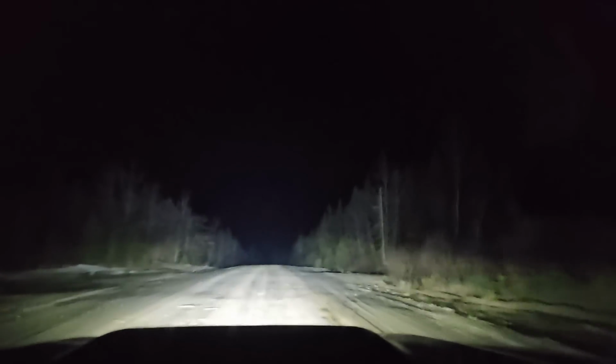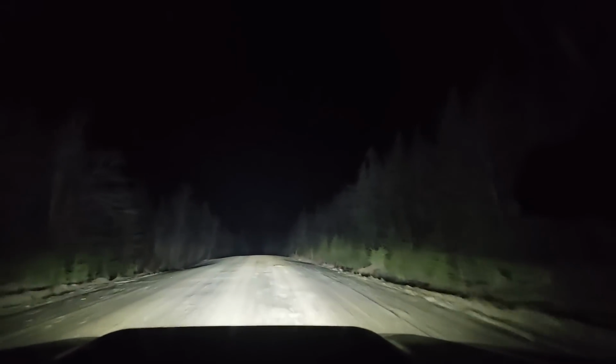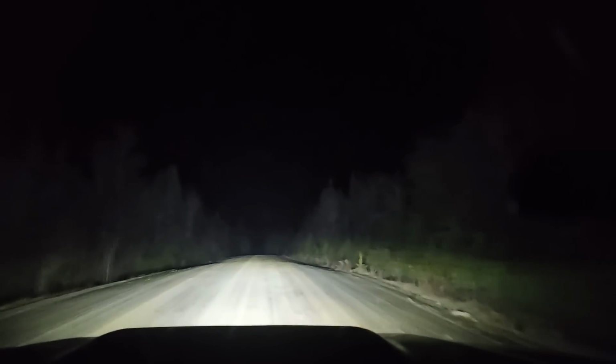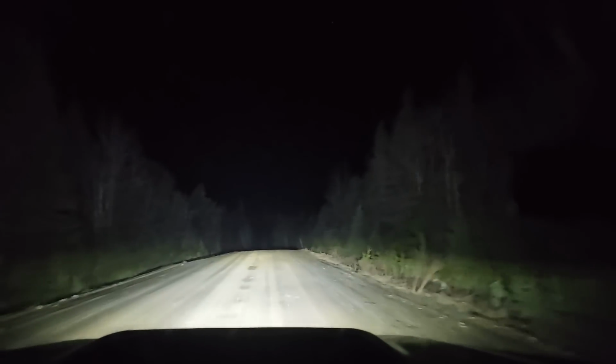Okay, where are our logs? We didn't see any for a little bit now. Gotta drive careful. I'm also trying to figure out how to work my new dash camera.